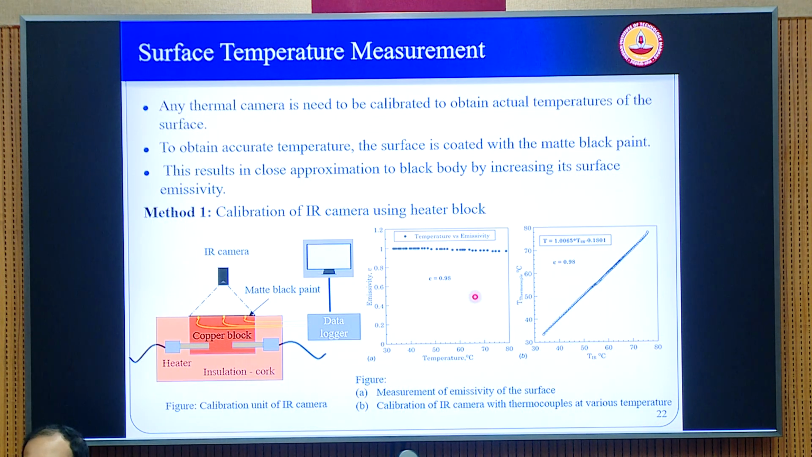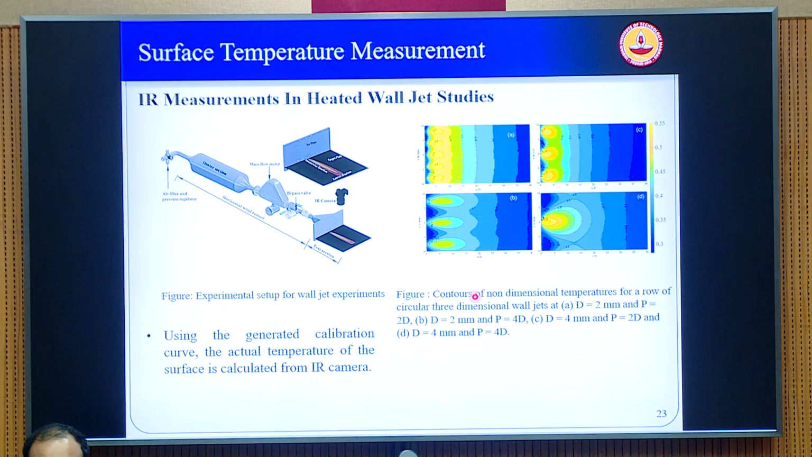So these are the true values. Okay, so this is a very important step, and we have to do this for all kinds of temperature measurement, whether it is for surfaces or interfaces. Okay, these are some results from our own group where we have studied the heated wall jets.